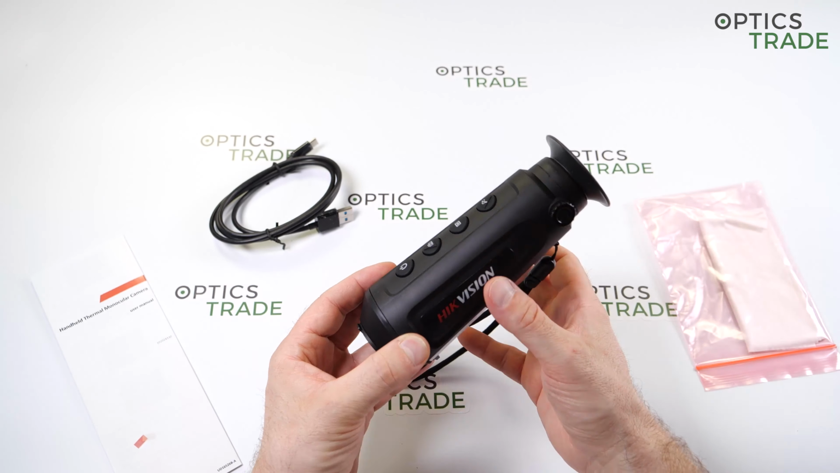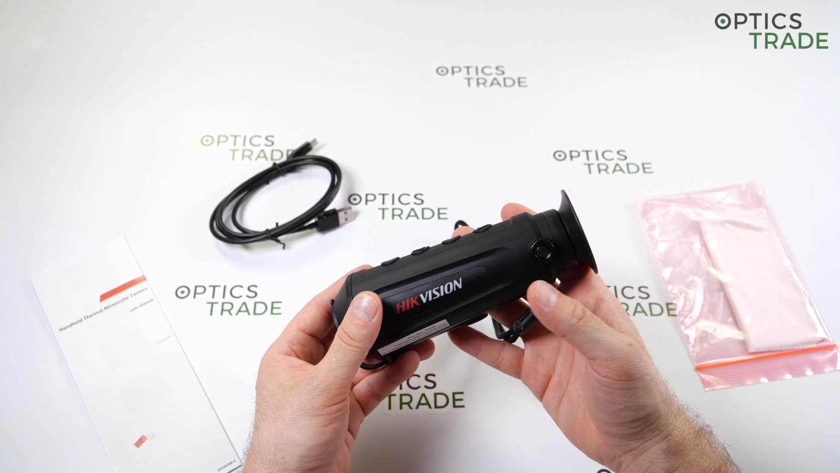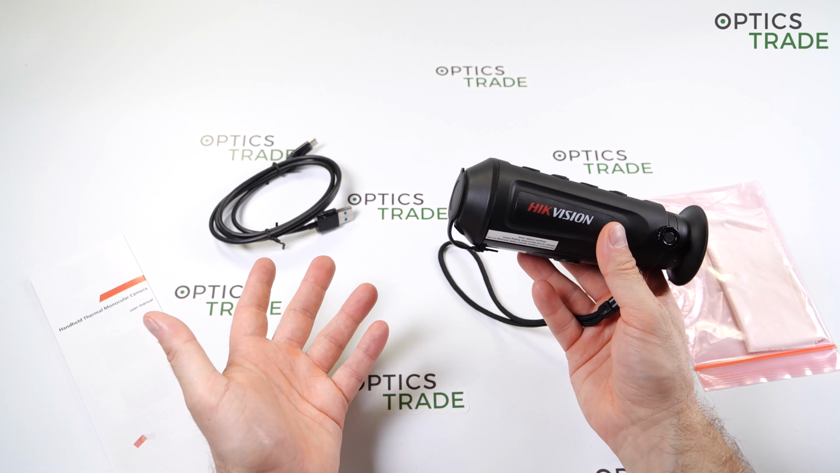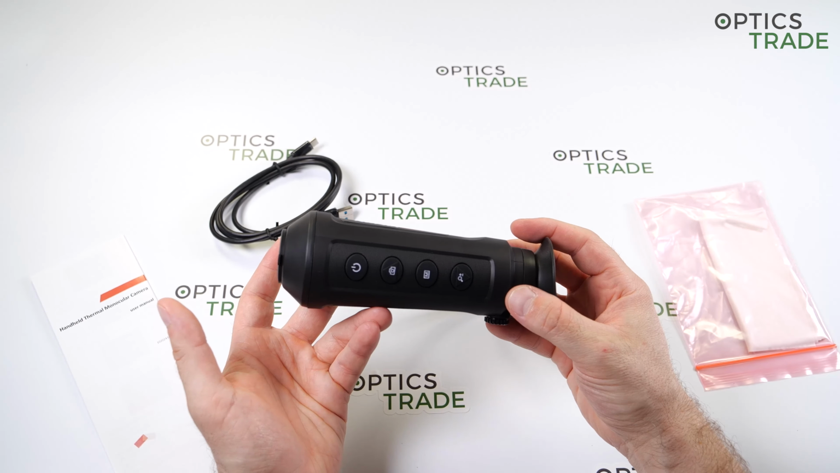Touch and feel. They're ergonomically nicely made, soft and so on. It's a nice feeling. It's a lovely device. Size and weight, only 250 grams. Really nice. And usable image.